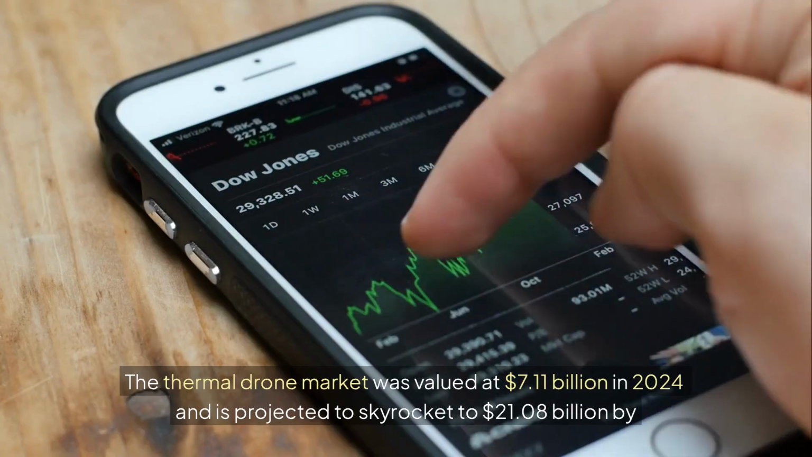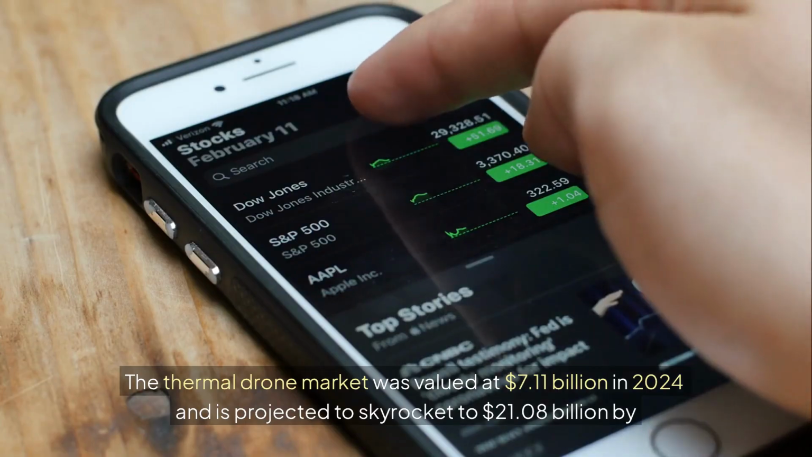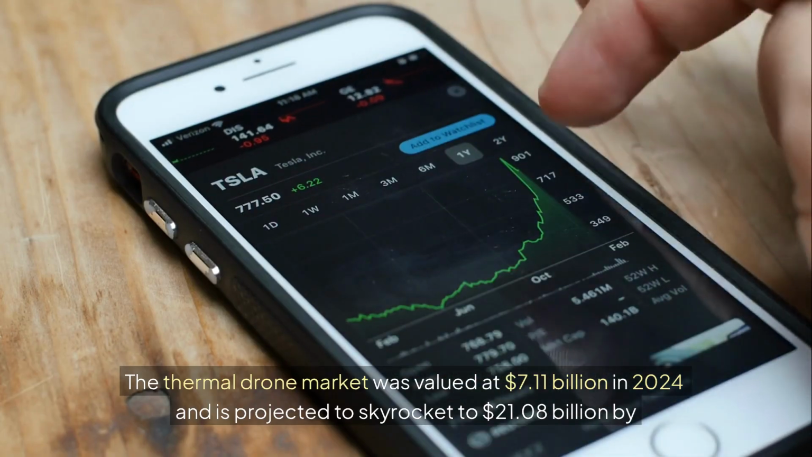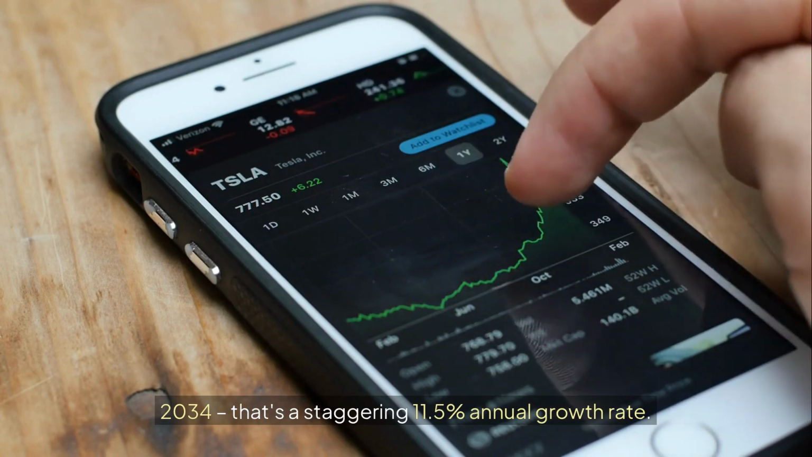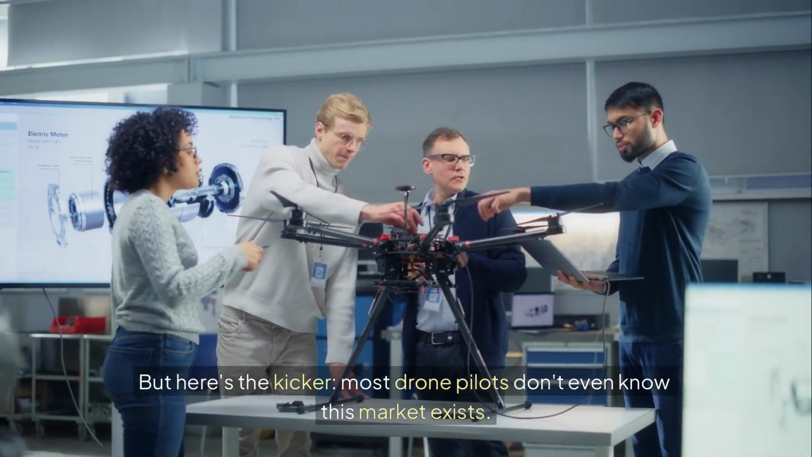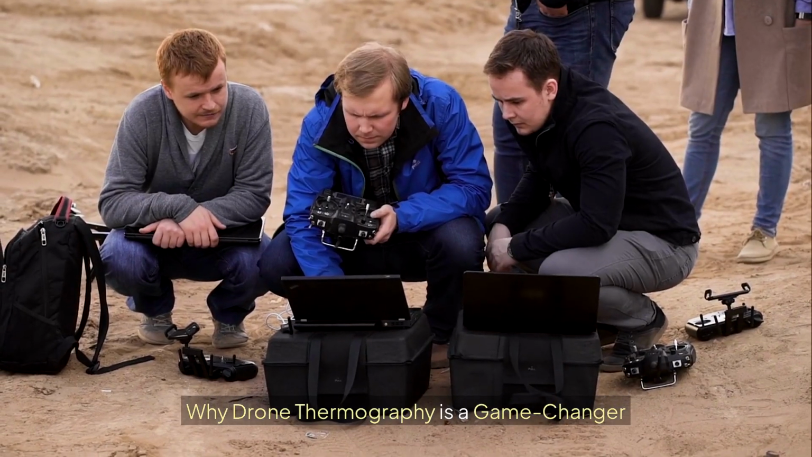The thermal drone market was valued at $7.11 billion in 2024 and is projected to skyrocket to $21.08 billion by 2034. That's a staggering 11.5% annual growth rate. But here's the kicker. Most drone pilots don't even know this market exists. Why drone thermography is a game changer.